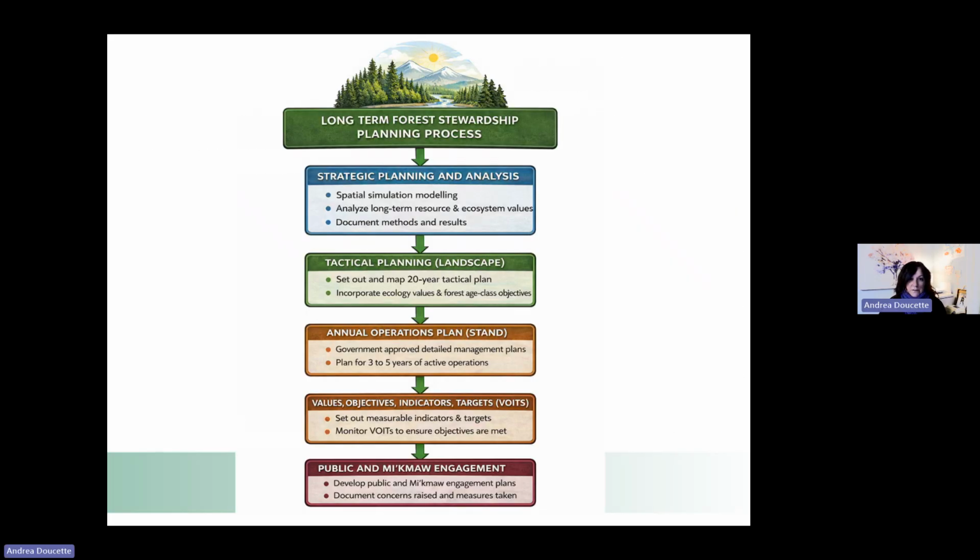And just quickly, I want to mention too, why is this important for Port Hawkesbury Paper, and why do we obviously want to manage for wildlife habitat and species at risk? We go through a very rigorous planning process, and there's different stages to our planning.